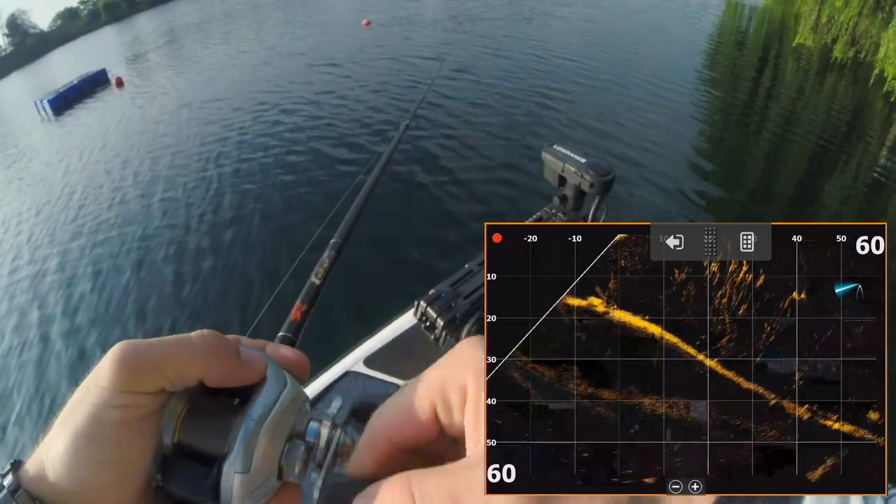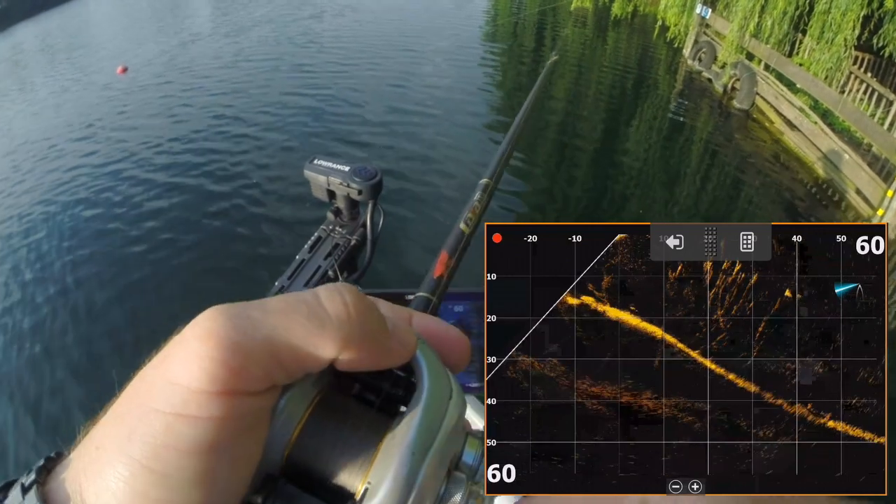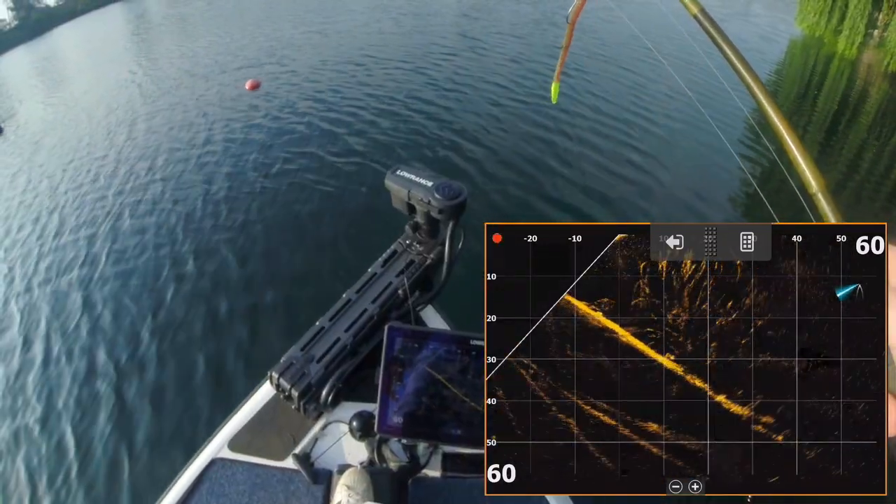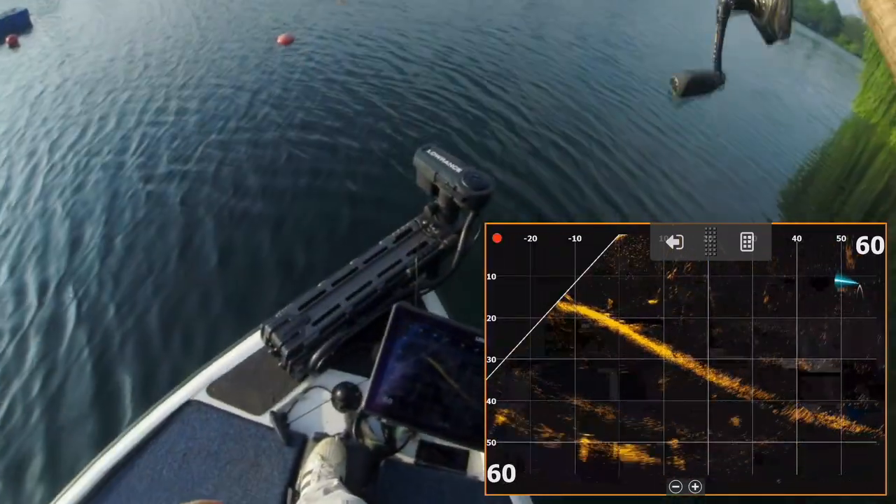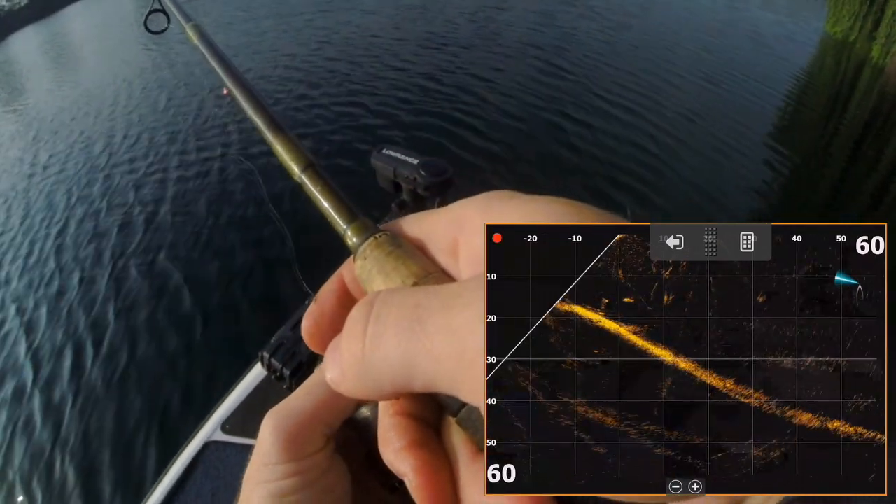See here, we've got it in forward mode, and we're looking at that tree directly in front of the boat. I've got my jig inside it. And as I rotate to the edges of the tree, there seems to be a fish directly in front of us, heading to the edge of the tree. So now I'm casting straight at it.